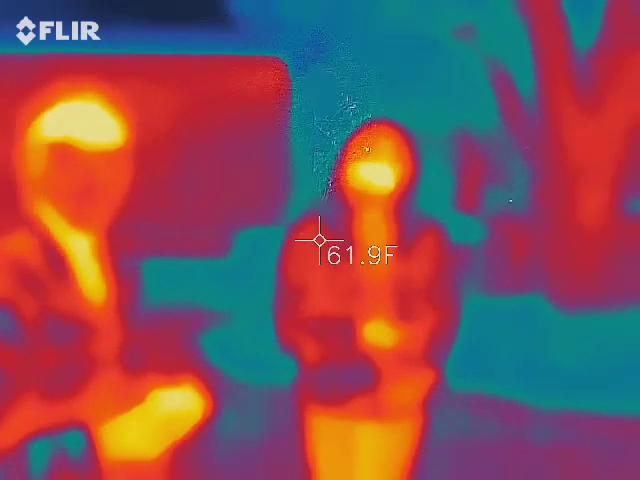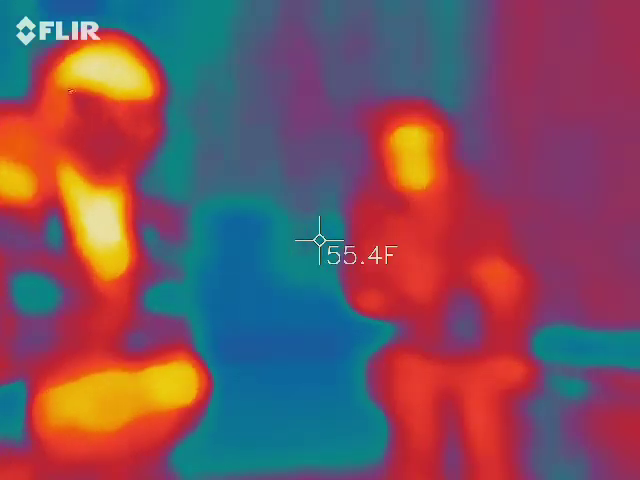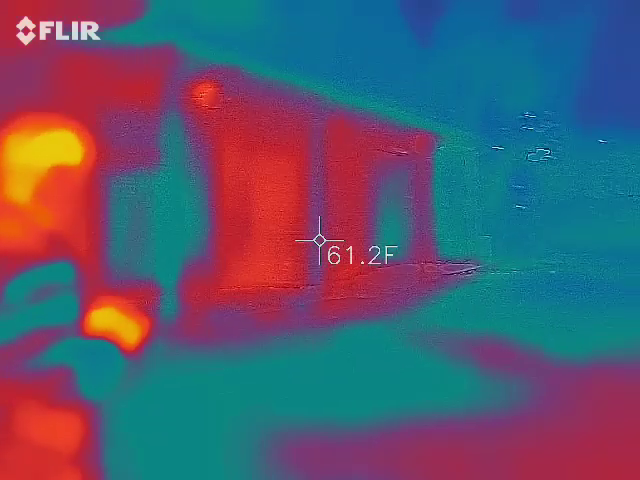Go wander, stay within the lot. Get used to your tools, ghost hunters. I need to keep at least one of you in the camera frame at all times. Yeah, keep somebody's skin in the camera. That's the goal.